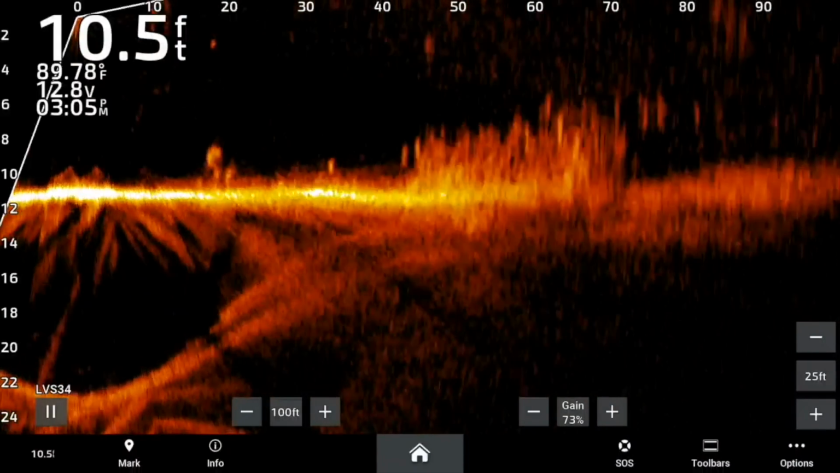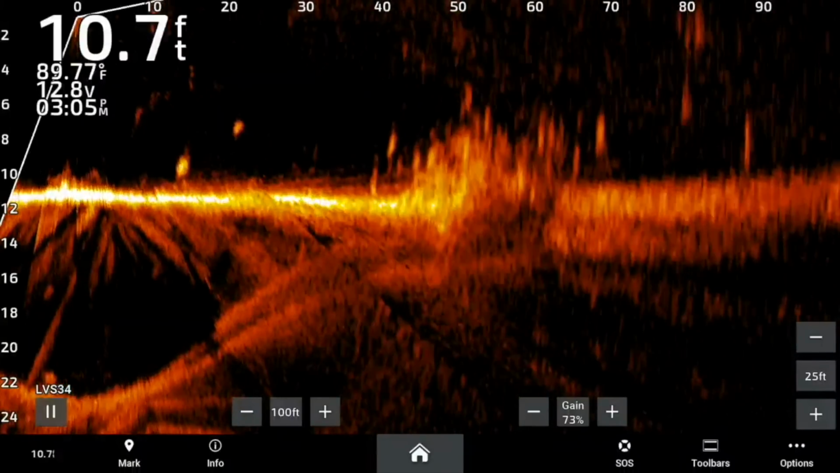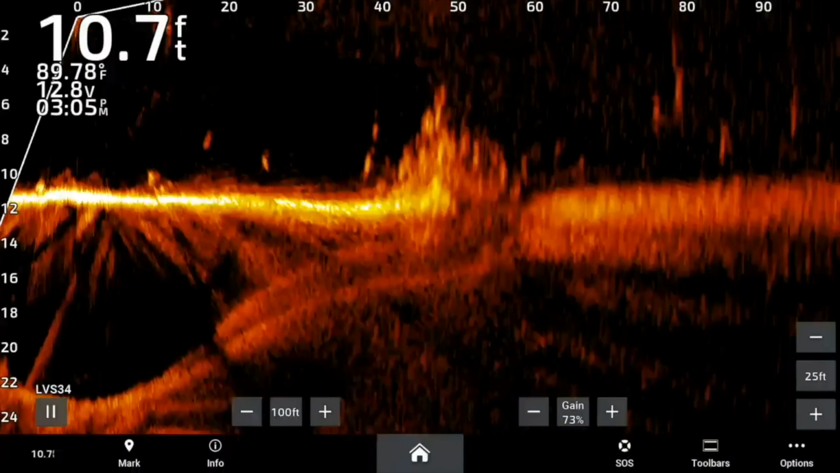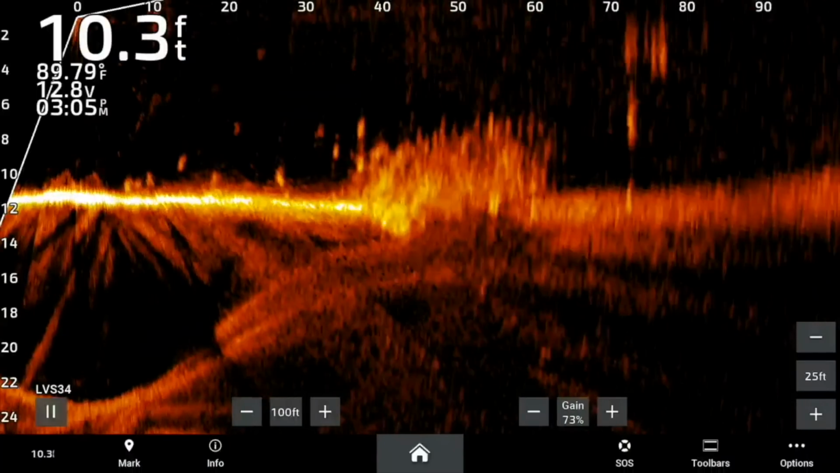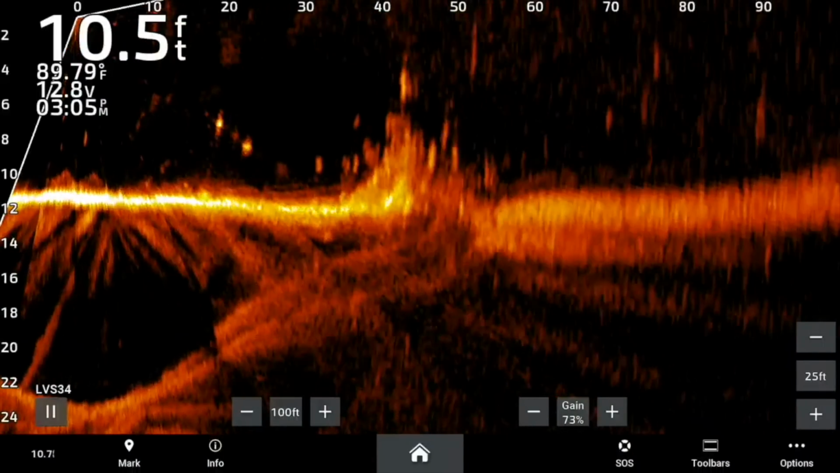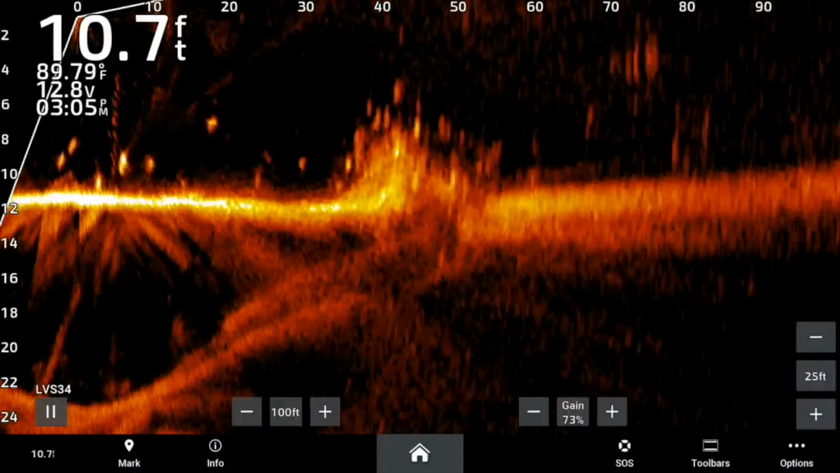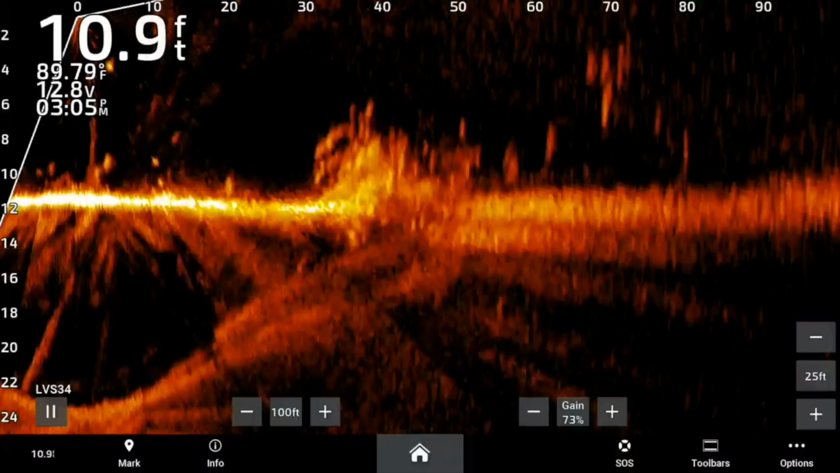There's a pile and a bunch of fish. I wonder if those are crappie. Those ones up at like 70 are bass. There's a fish.